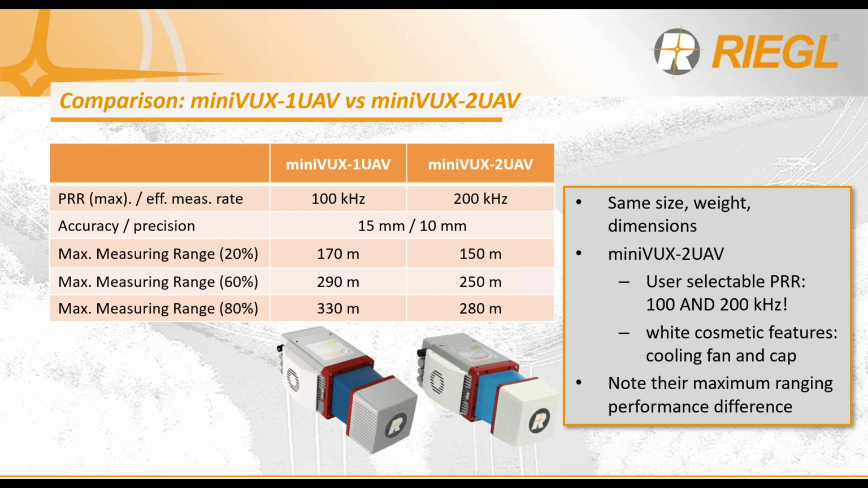As they are all the same size, weight, and dimensions, it's still the same power draw. And as the miniVUX 2 UAV has the ability of double the pulse repetition rate as before, that means there's a lot more energy getting emitted, and that is being shared across. So in the end, your maximum range capability is a little bit lower for each of the laser pulses, but all of these are well within the parameters for a small UAS operation. Just something to take note of.